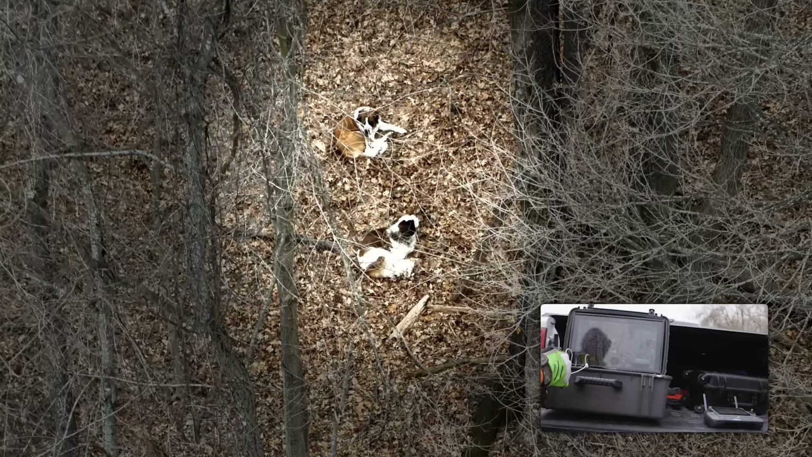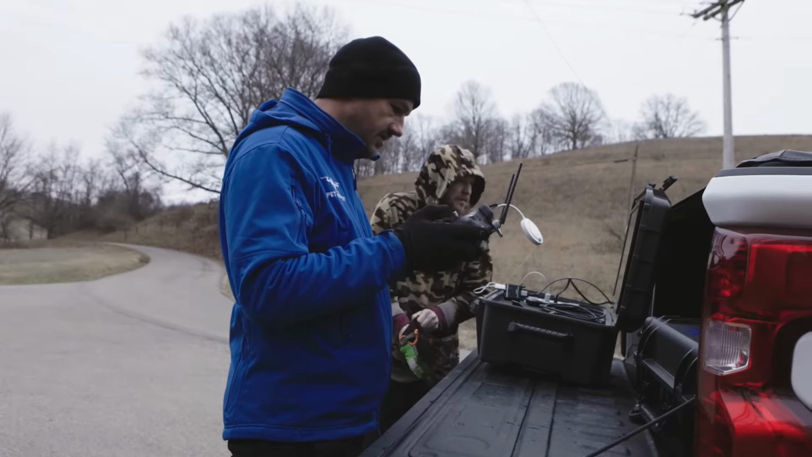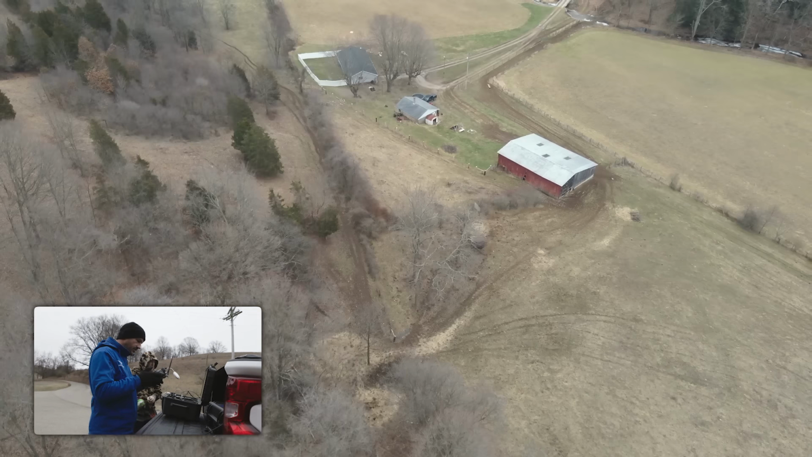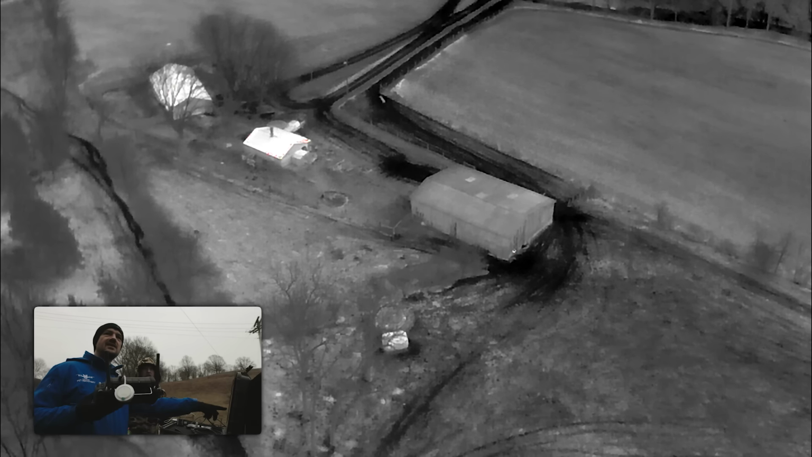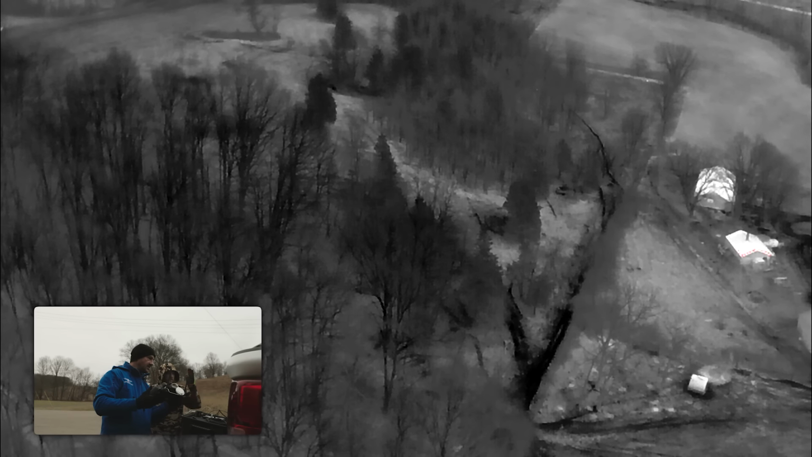All right. 5 minutes after we corrected our search area, we found them. Awesome. I'm telling you, this is effective. We just got to figure out where they are and where we are in relation to them. So they're in these woods here. So that's us here. Is that the farm? I think that is her house. The lady we just talked to. Okay. That's the house here.